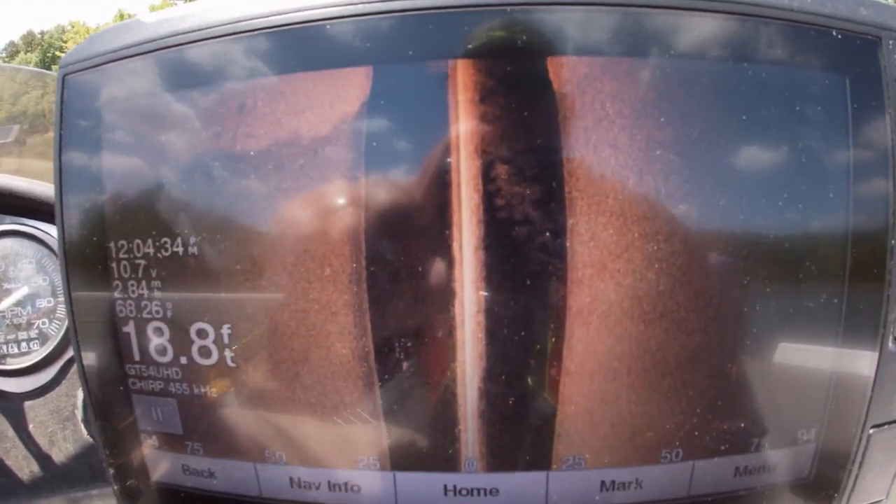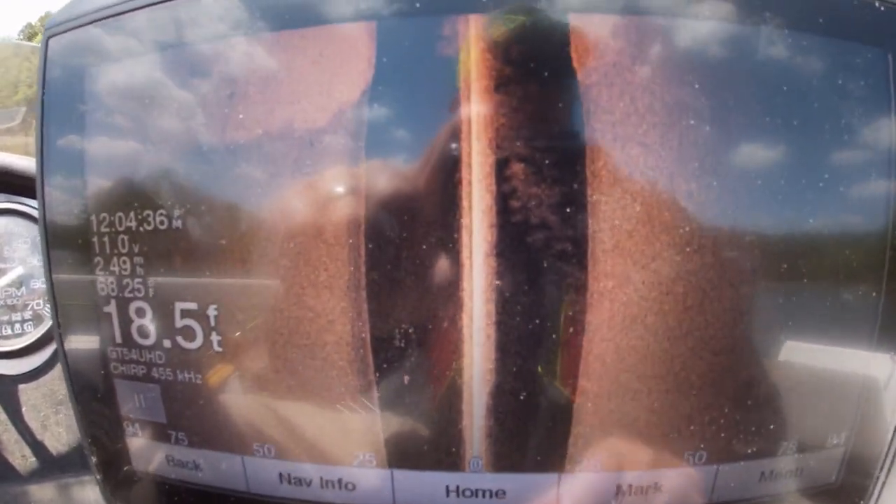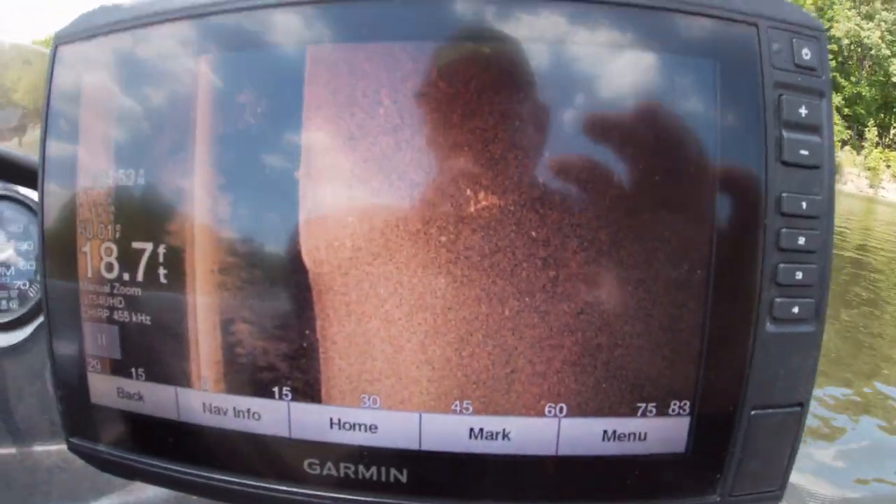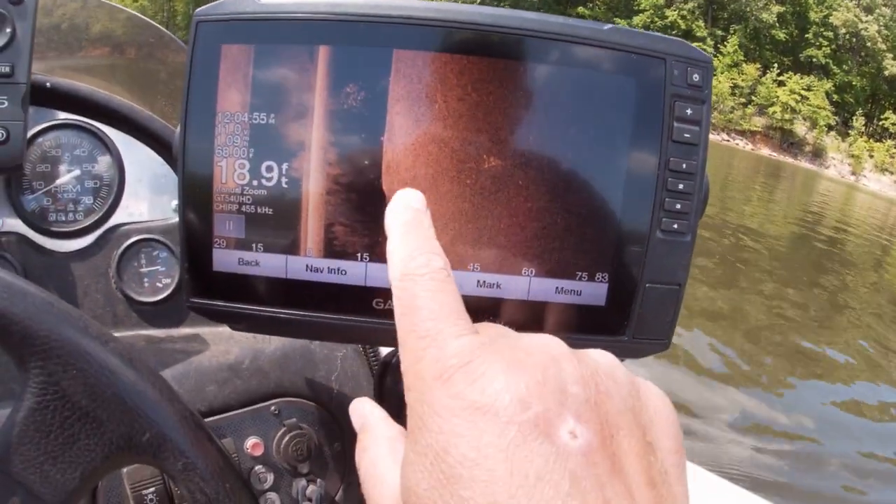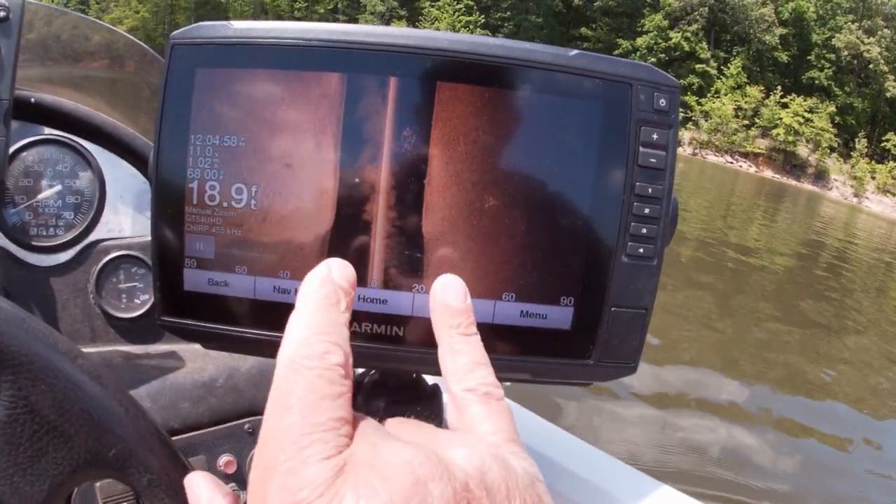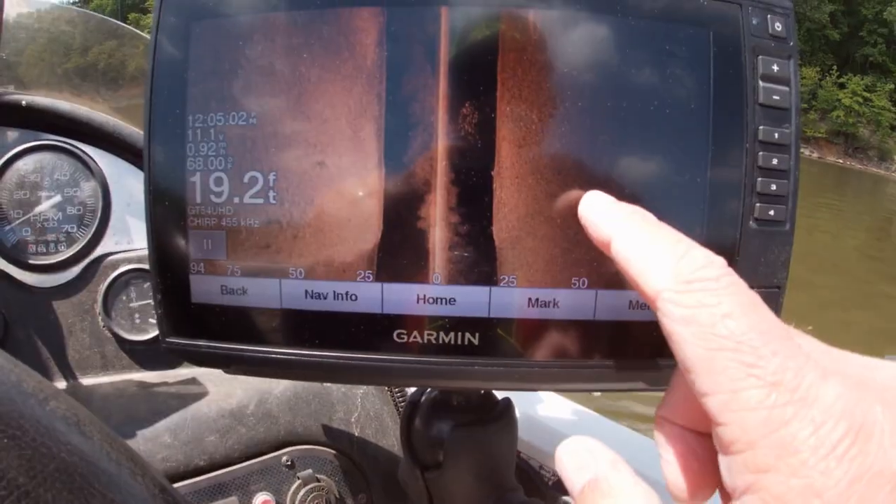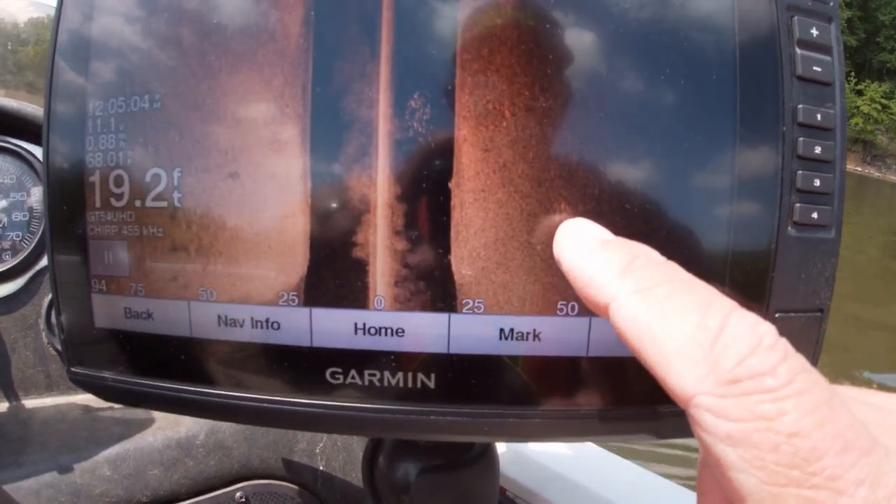I'm just going to bump it right here as we come past it. All right, see, here's your brush pile right here. Let me blow it up just a little bit. Now, when I blow it up, you can see it. Boom, right there. Now, that's how, let me back this up. Pull it over. I'm running, so there's a school of bait fish right there. But that's your brush pile here.